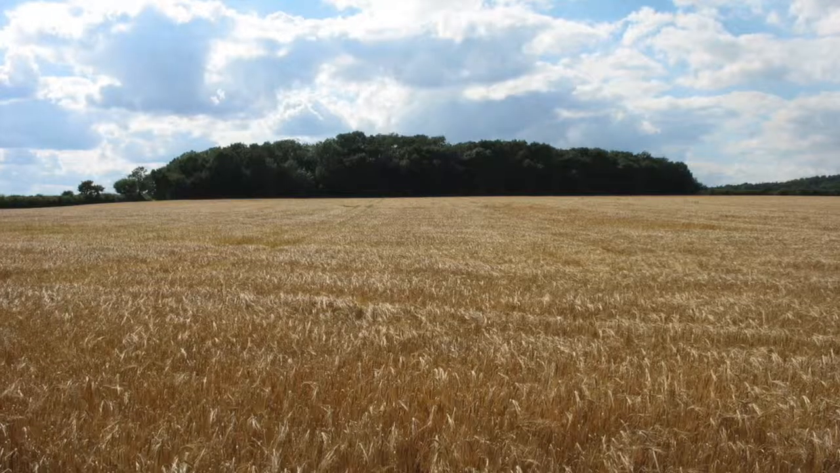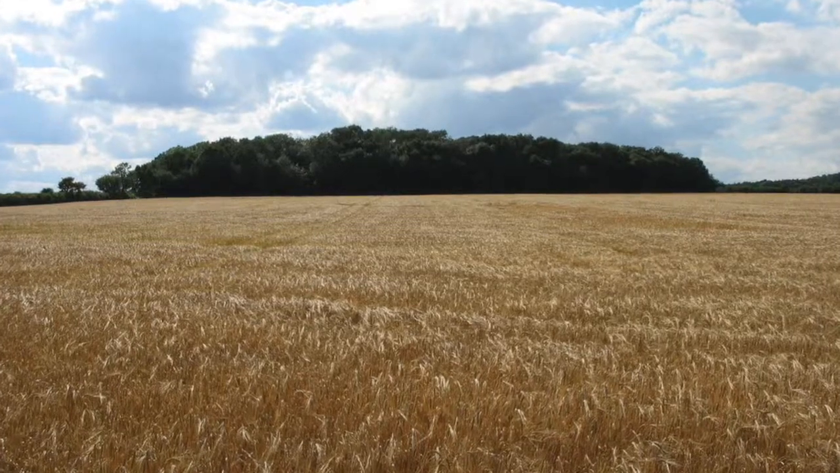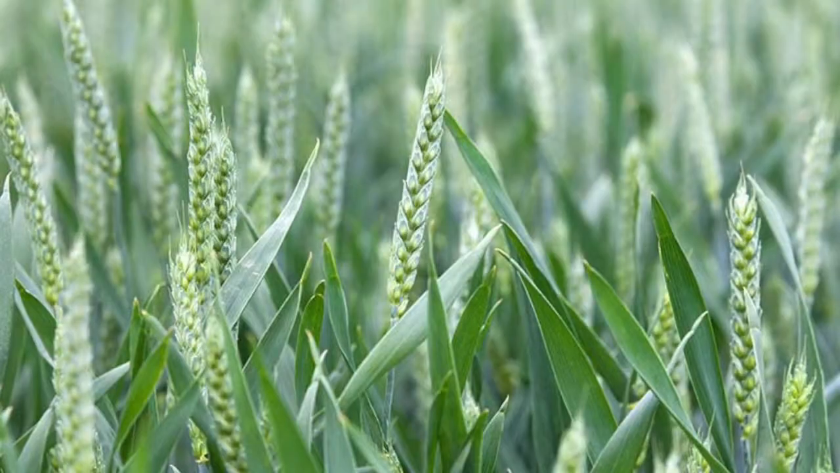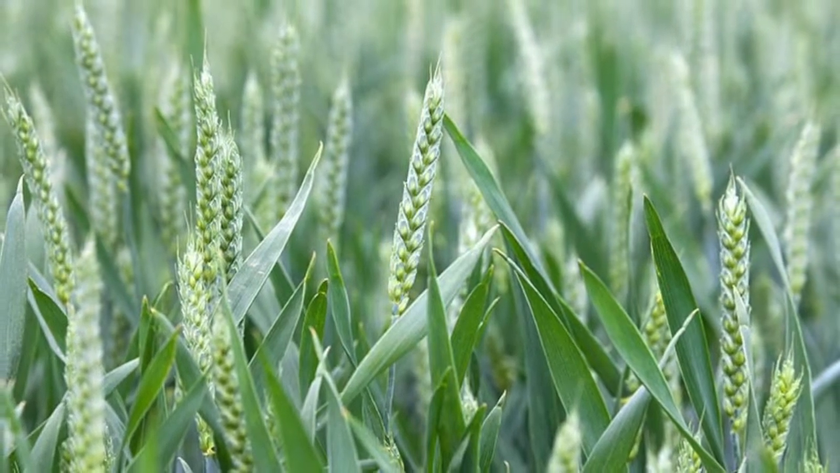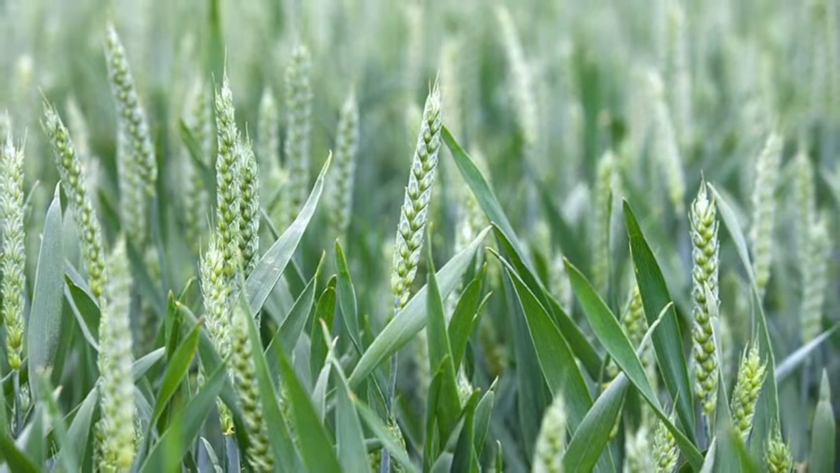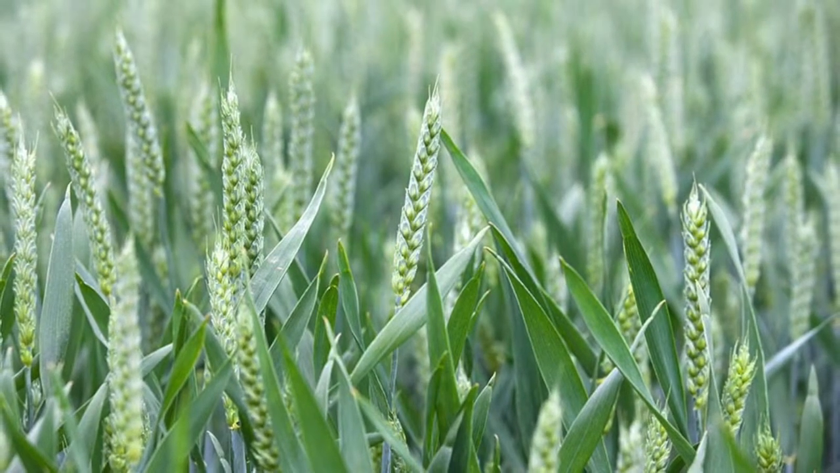From a seeding standpoint, we can only apply the amount of seed that we need for the particular area of the field depending on the soil type. So we can learn from that and do better from that aspect. From the growth regulator standpoint, we can apply a higher rate of growth regulator into the lush, healthy areas and then pull back on those areas that aren't doing so well.